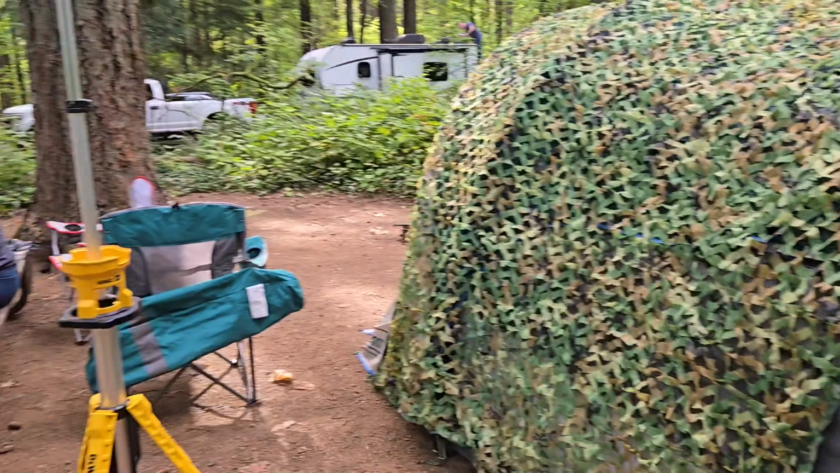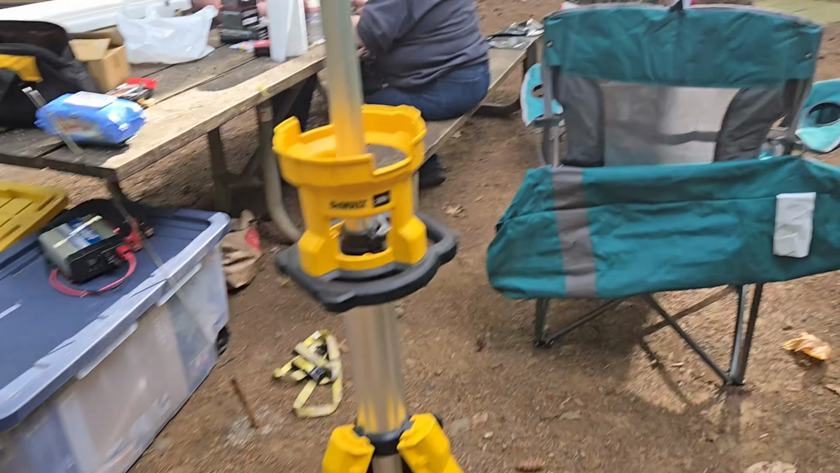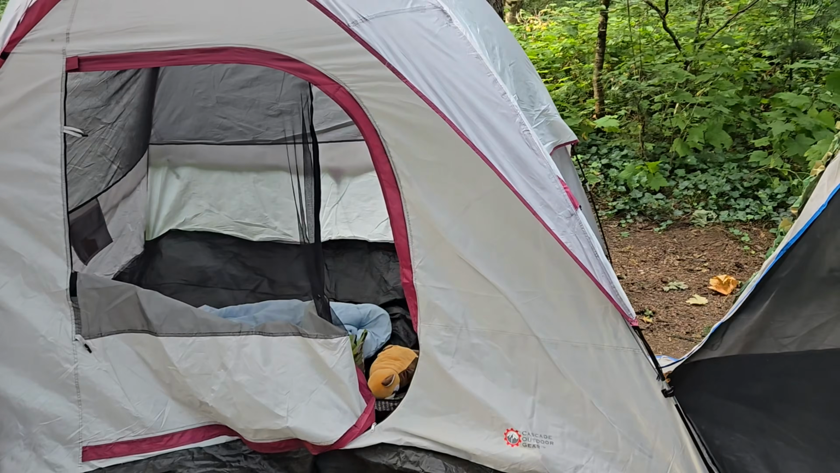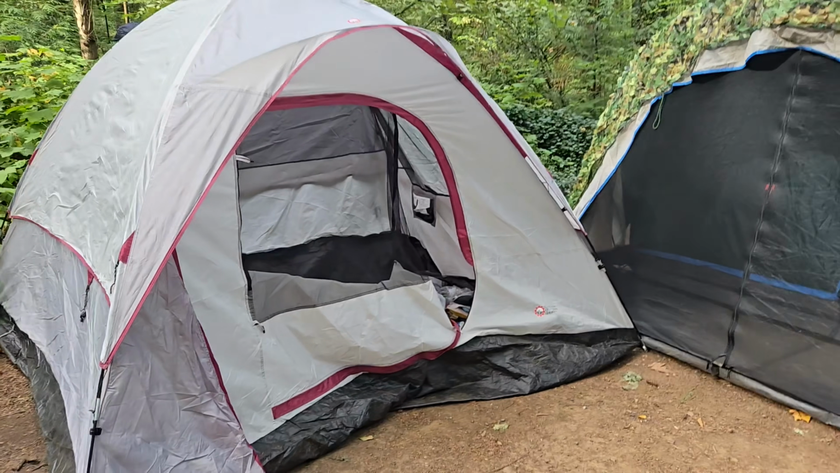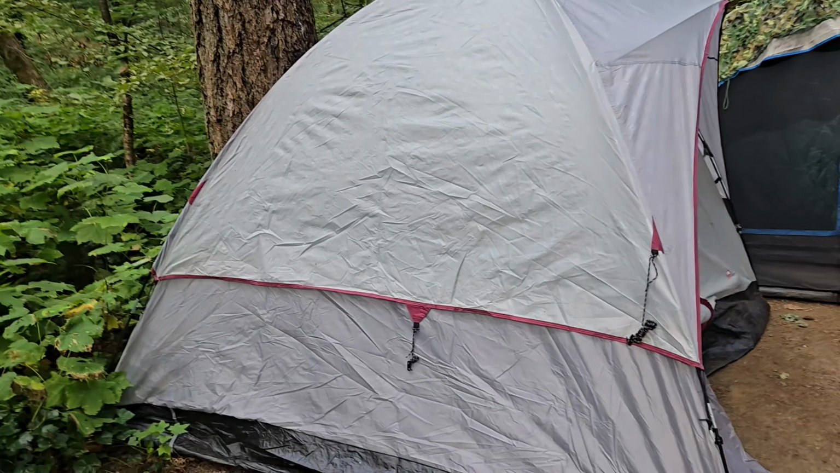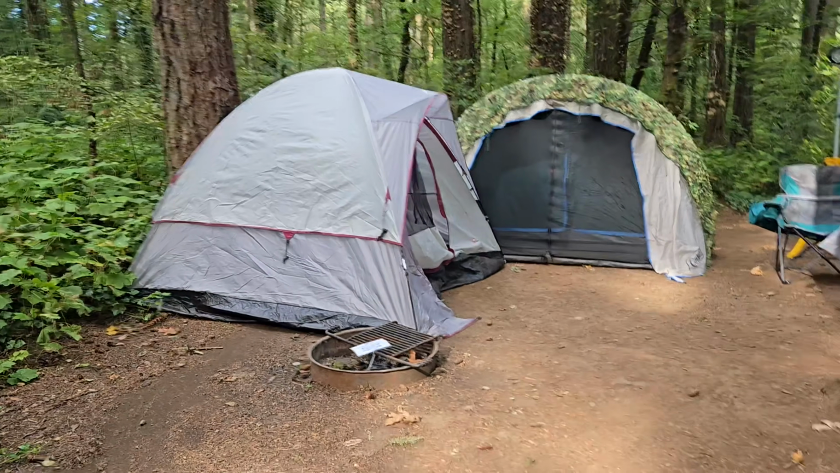That's the backside. Coming back around over here again, here's my shop light so that we can see in the dark. Again, we don't have the ability to light a campfire, so the shop light is what we got to see. And this ginormous tent is just for my daughter. She selected that tent herself. Why have a small one if you can have a big one? So, yeah, that's the layout of our campsite.